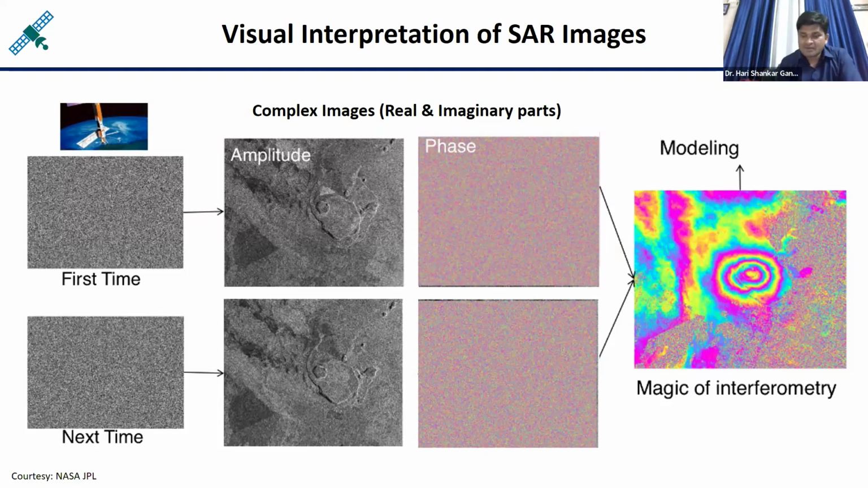You can see that for one fringe, a phase difference of 2 pi is happening.